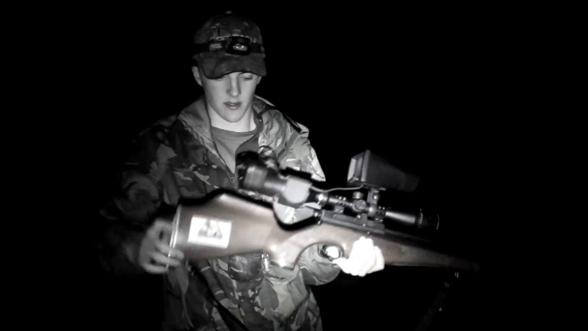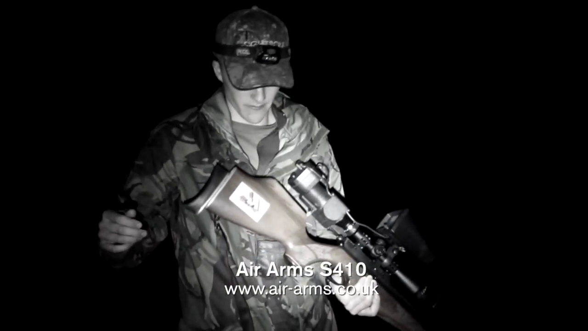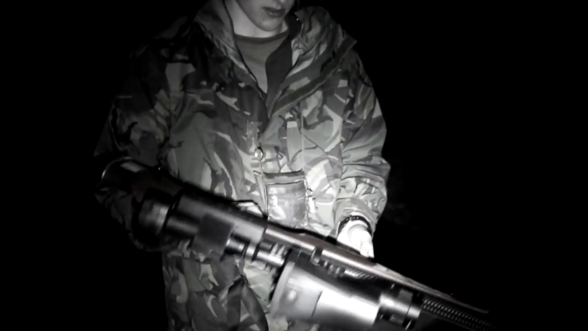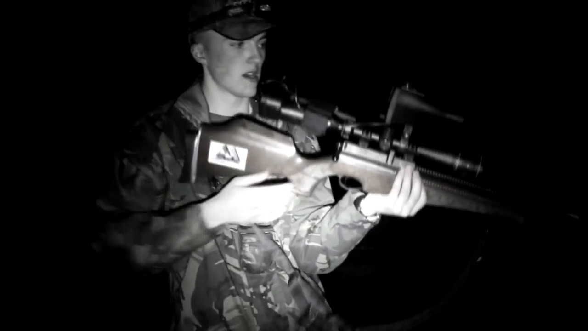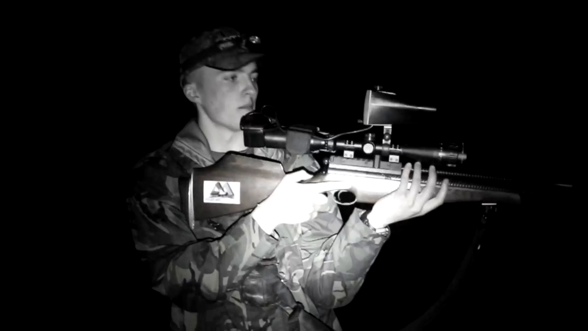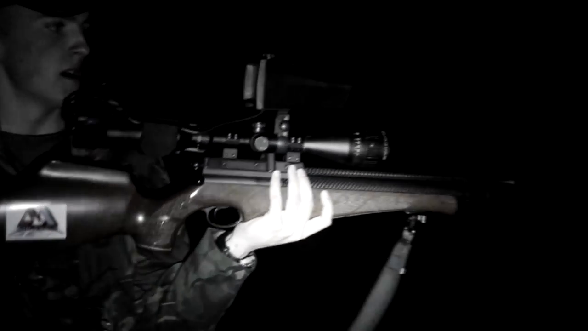So here we are then, just got the S410 now. One of the things that's a little bit different about this one than the S200 for night shooting is it doesn't have the hamster on, which I find incredibly useful. So what it means is it's just a little bit more uncomfortable, but that's okay. It's still very manageable. Another difference you'll notice is I've got a different scope on here. Here I've got the Nikko Sterling, so it's a mil-dot scope rather than the Hawk half mil-dot.